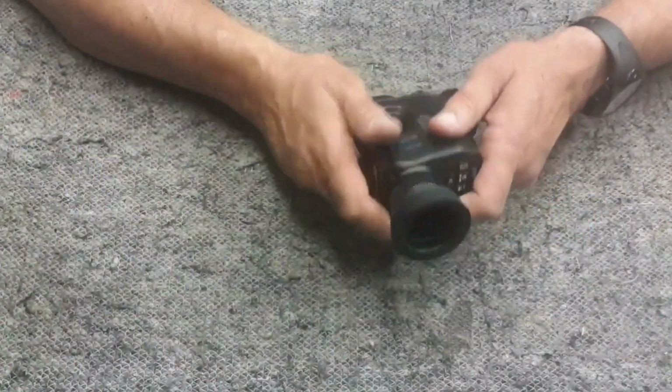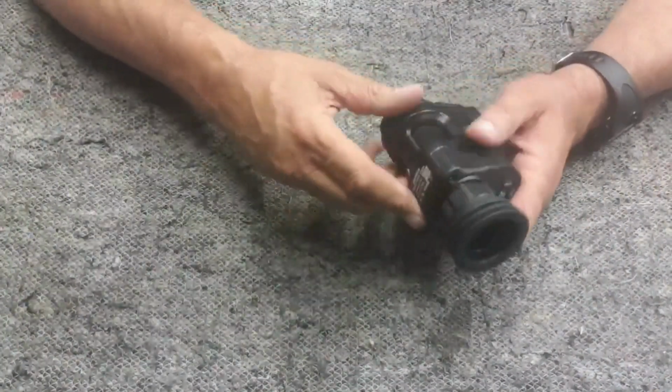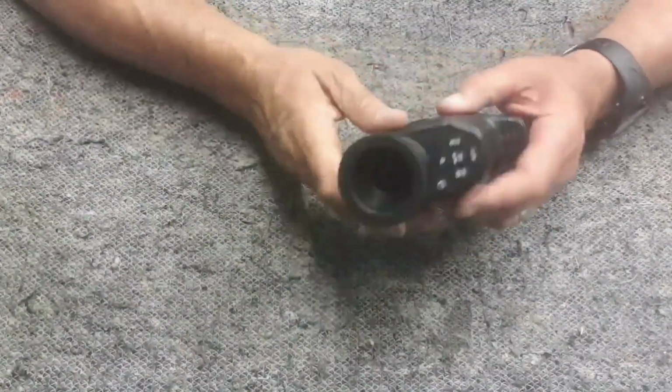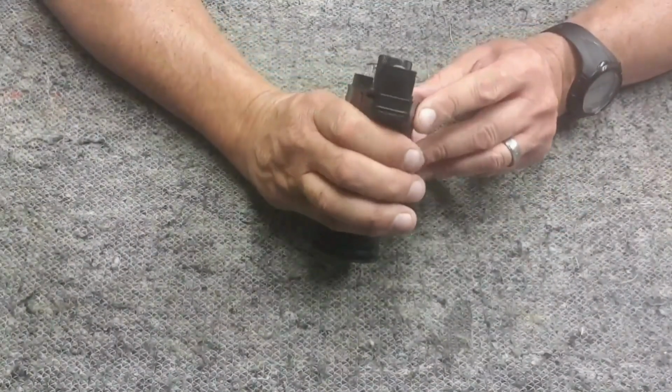The whole thing is very, very sturdy. It's well built, aluminium and good solid plastic. It's very rugged, superb construction. I can't fault that whatsoever.